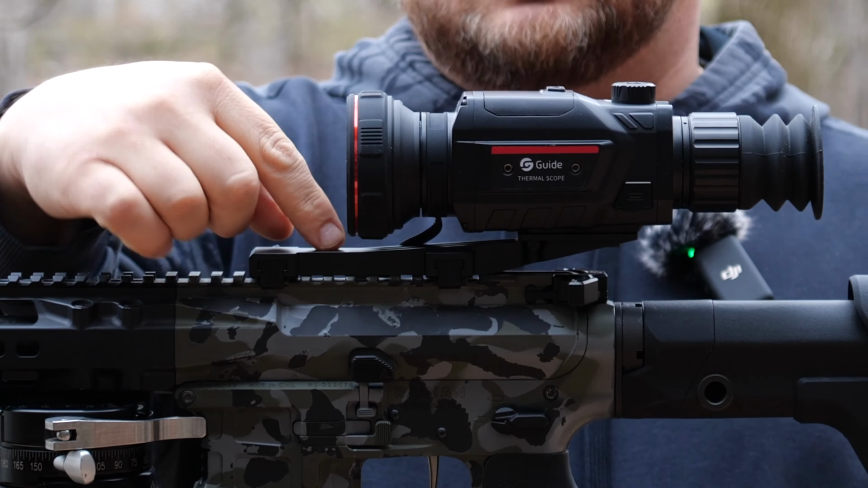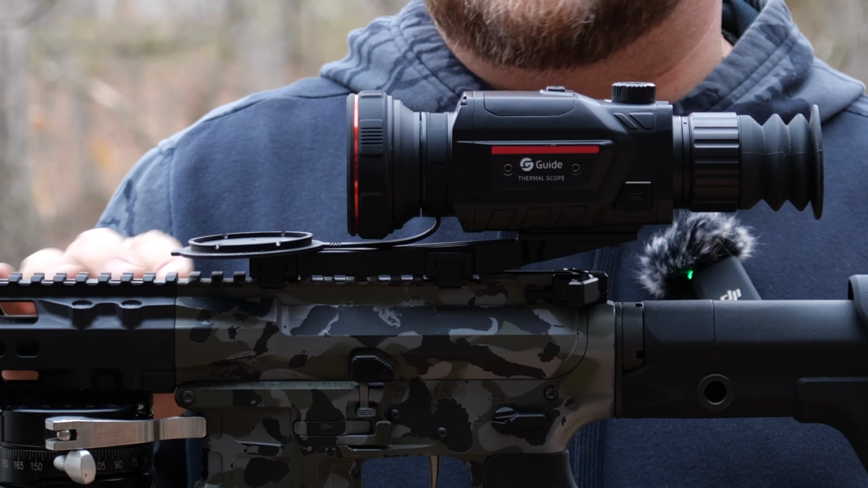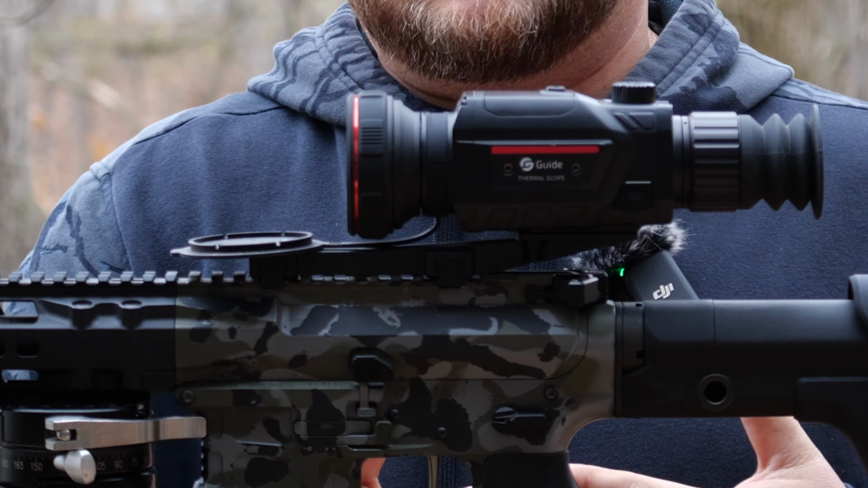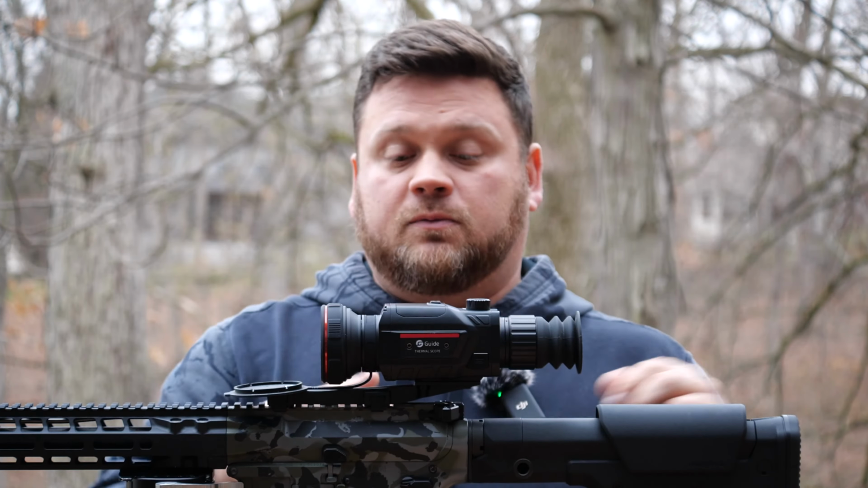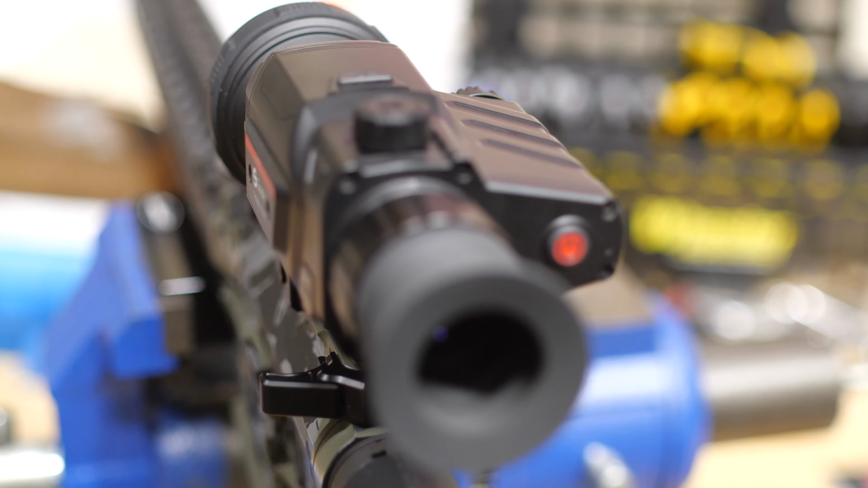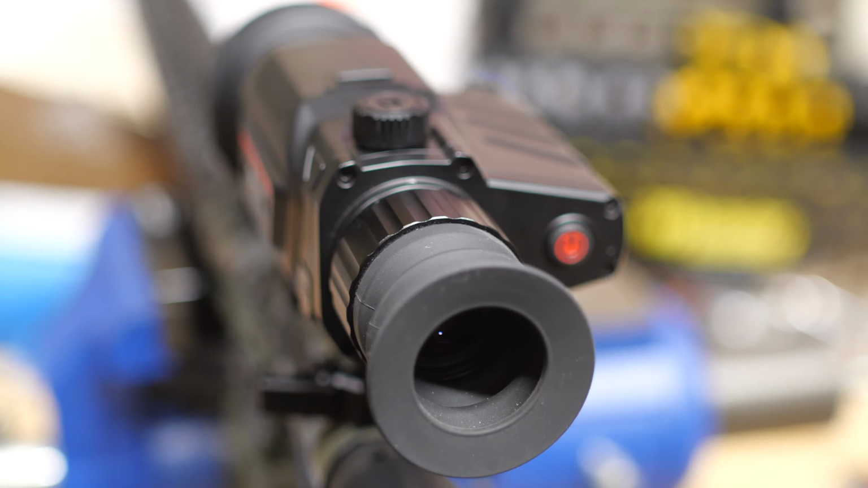It comes with an interesting mount. As many of you know, the quick detach mounts are great for ARs, but if you're going to run any sort of a bolt action, and I think you see more and more of that happening nowadays, you want something that's going to stretch that optic back closer to your eye, because with a bolt action, you've got to be able to run your bolt, but it's just kind of challenging to get up on your optic like you can on an AR that typically has a more collapsible buttstock.